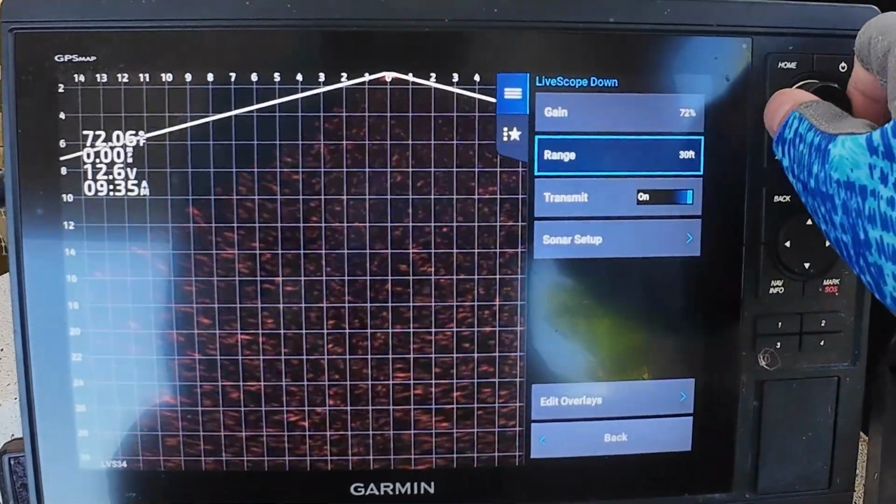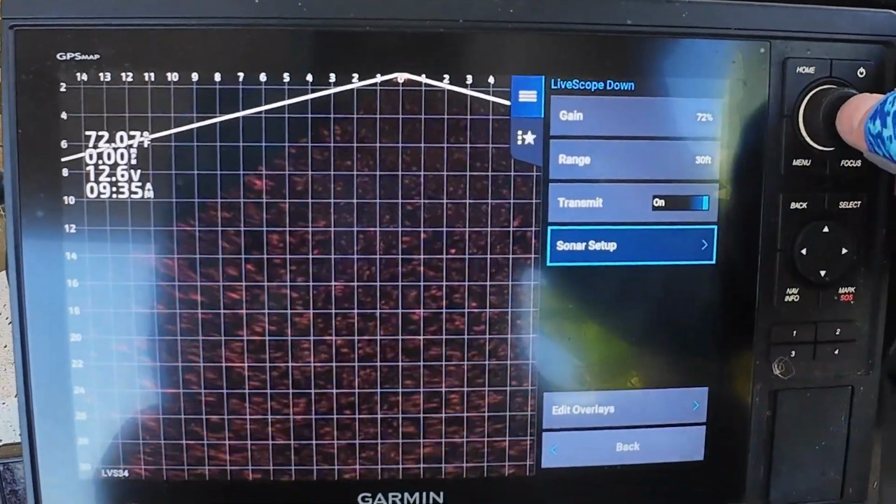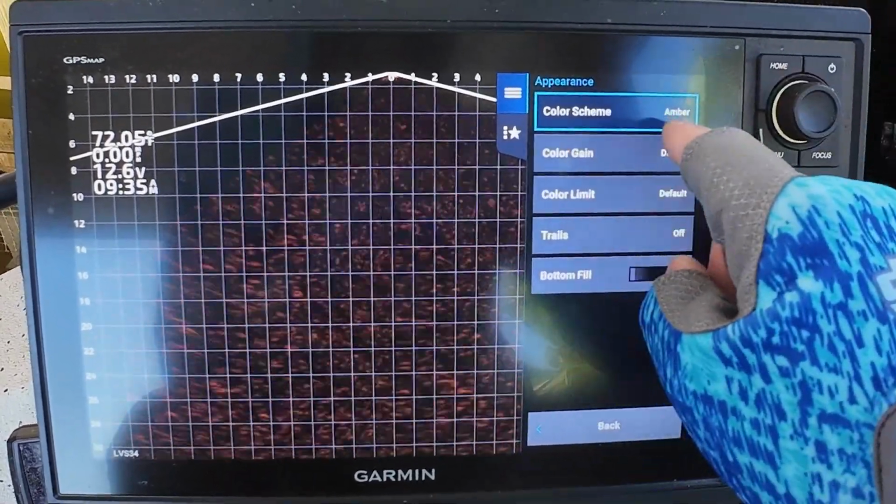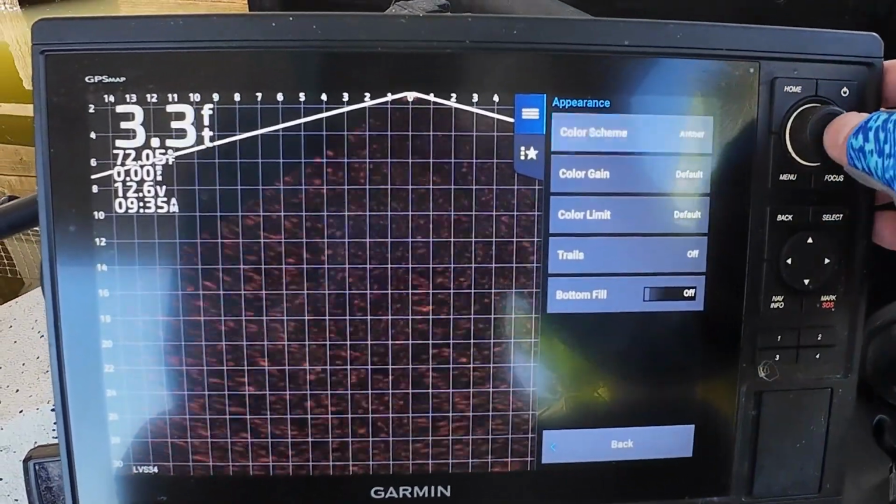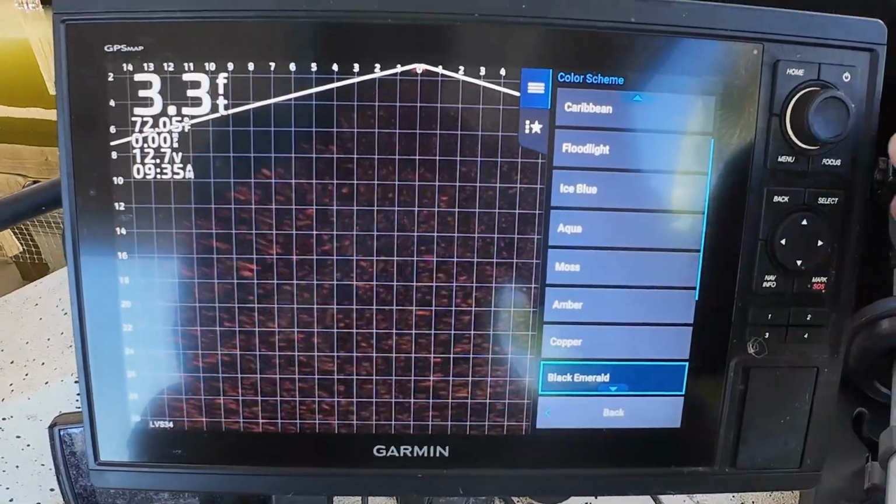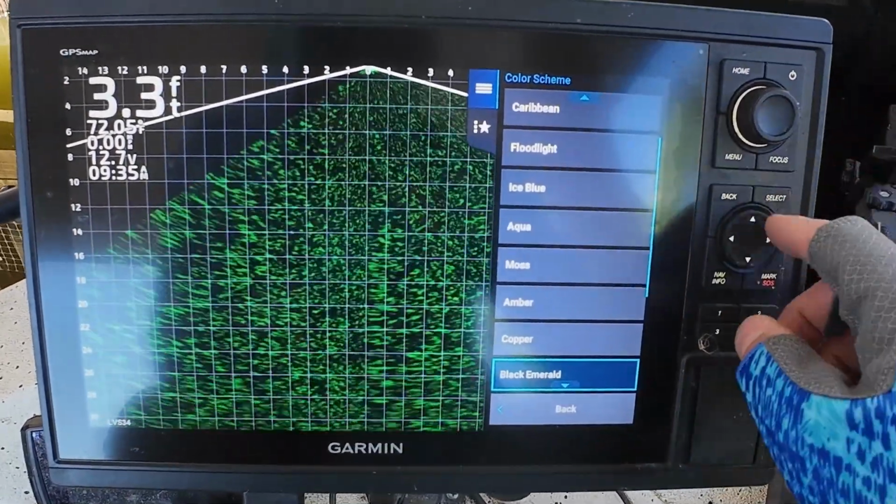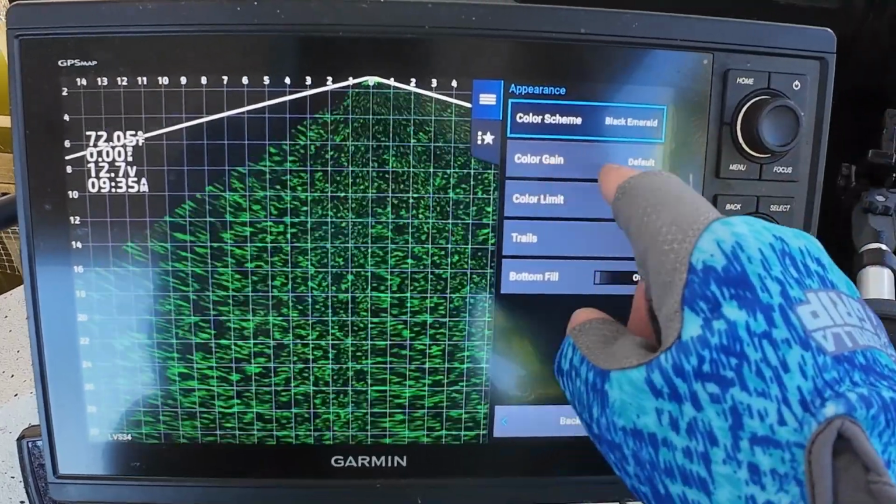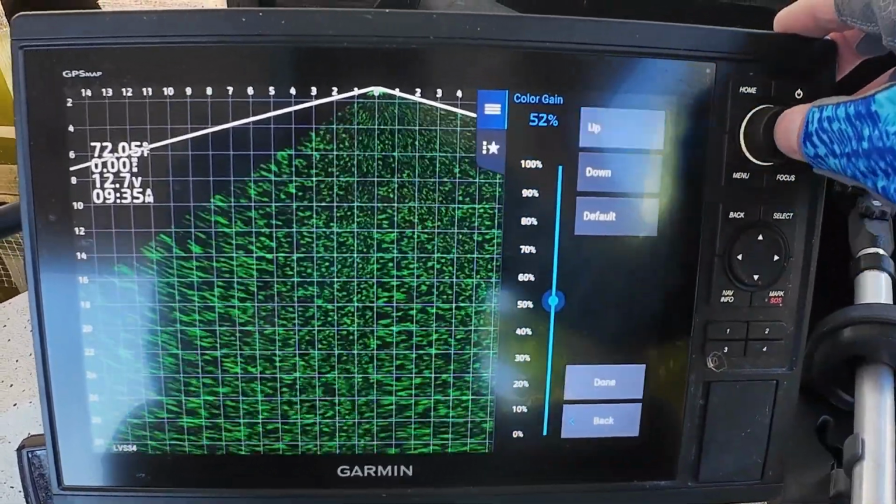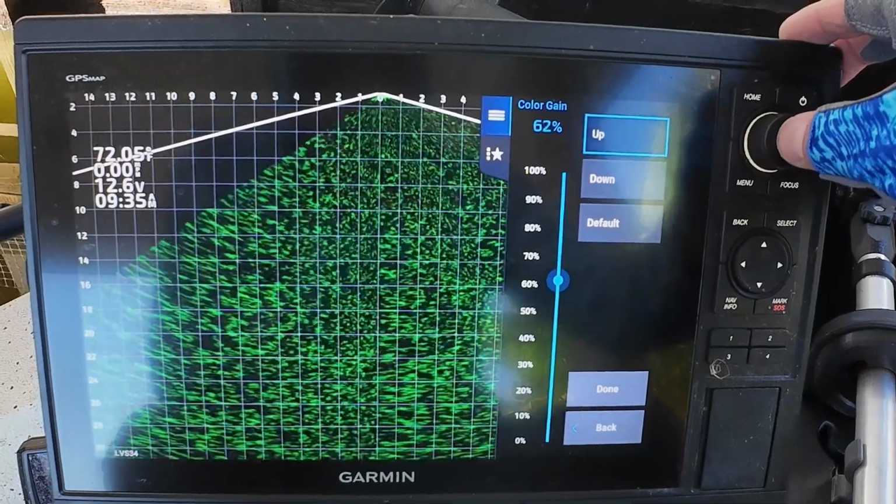And now I go to Sonar Setup, click that, go to Appearance, click that. The first thing is I'm going to change my color scheme. So I click on that and scroll down. I like black emerald. That's just my preference. So I click on that. And then next I go to color gain. I usually keep mine at 80 to 85%.